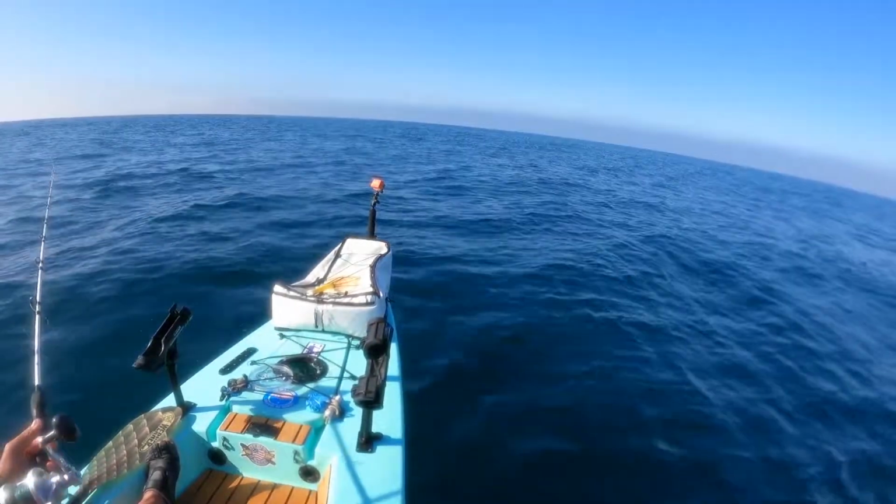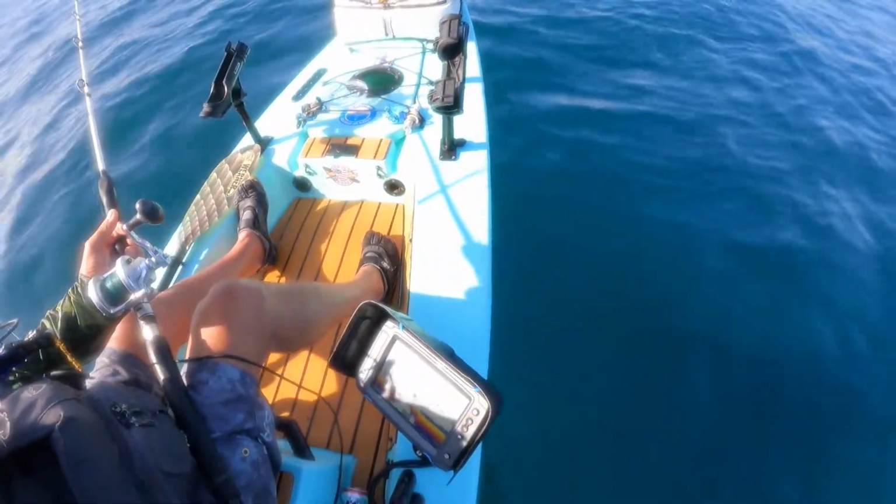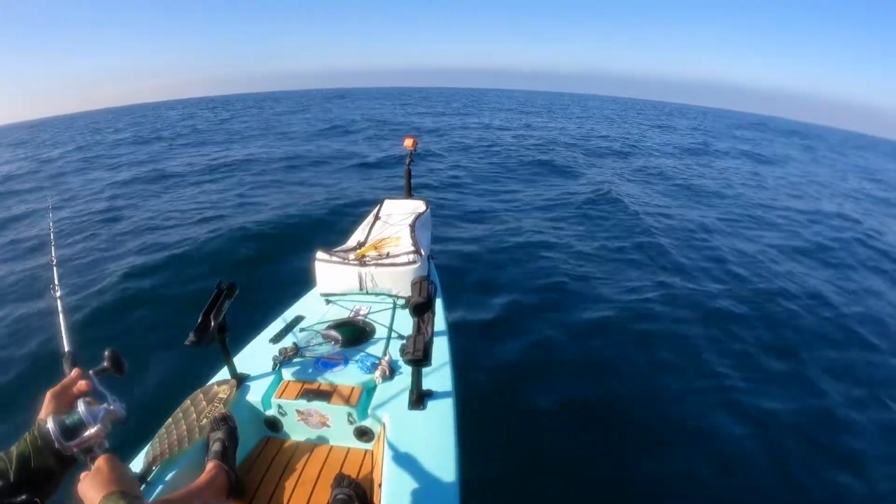300 feet. Start at the bottom and see what that is. Bait is deep, although the bait is up close higher too. That's how I got that bag.